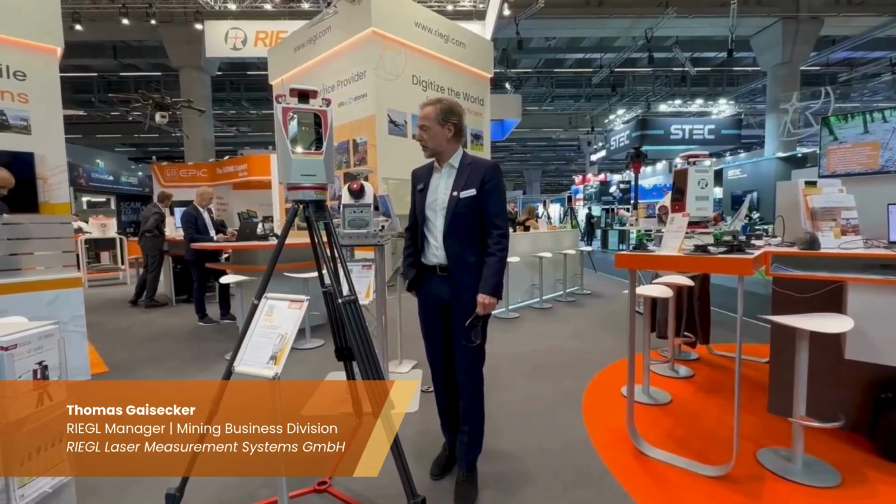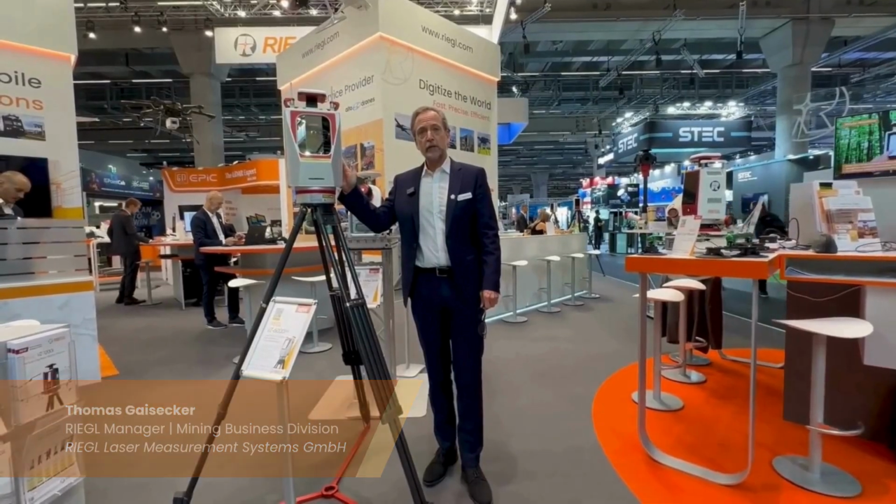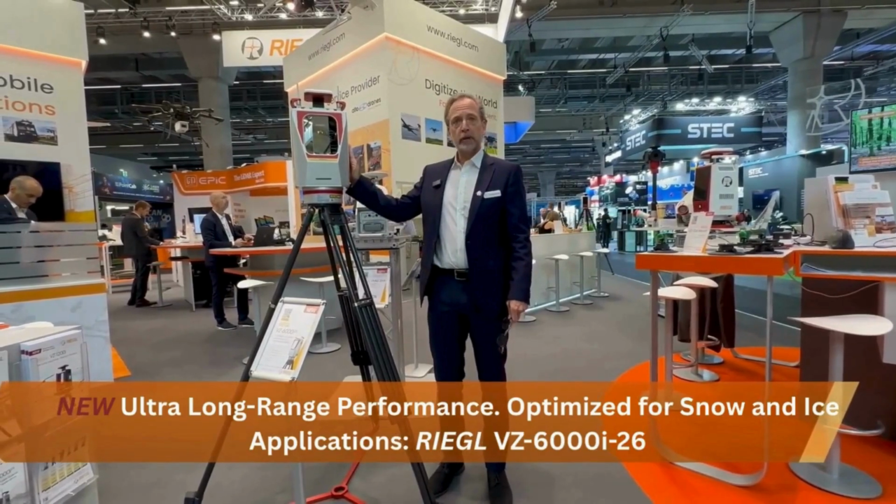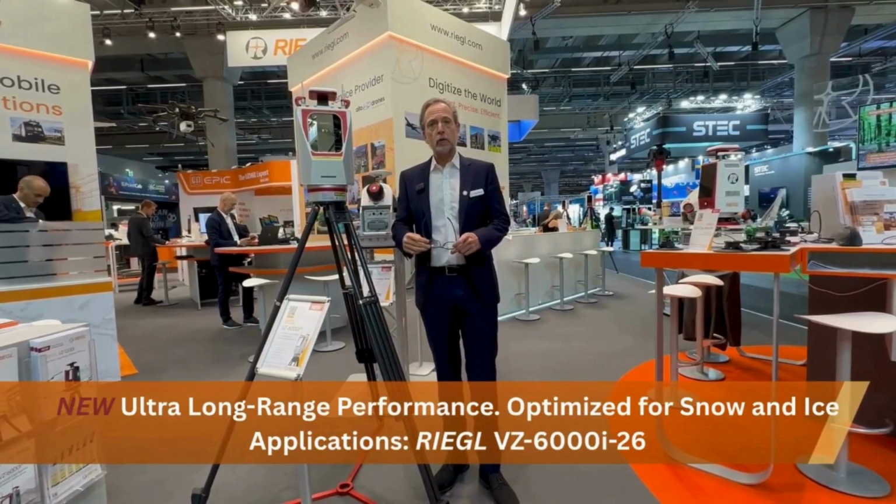This year, INTERGEO is presenting our latest TLS scanner, the VZ-6000i. This is closing our full TLS portfolio, a niche instrument for extreme long range applications on snow and ice.